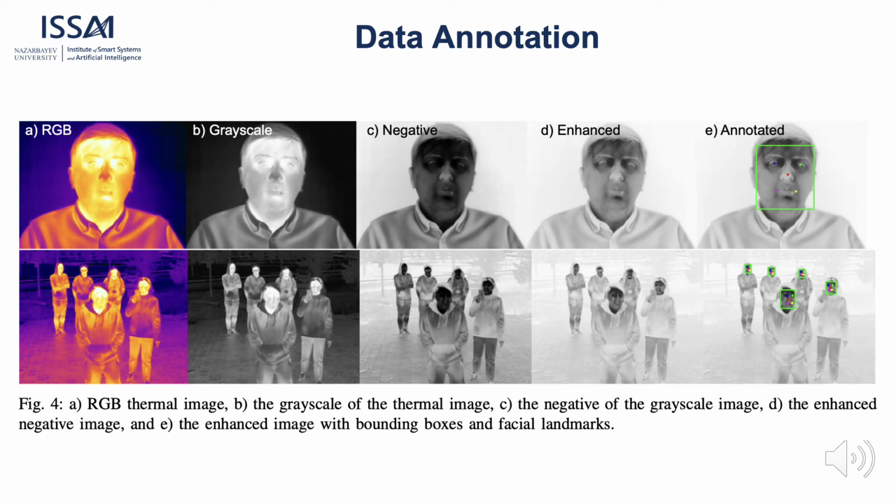To manually annotate the dataset, we used the graphical annotation tool named LabelMe. The thermal images are challenging for annotation because the contours of the eyes and lips are not fully visible.